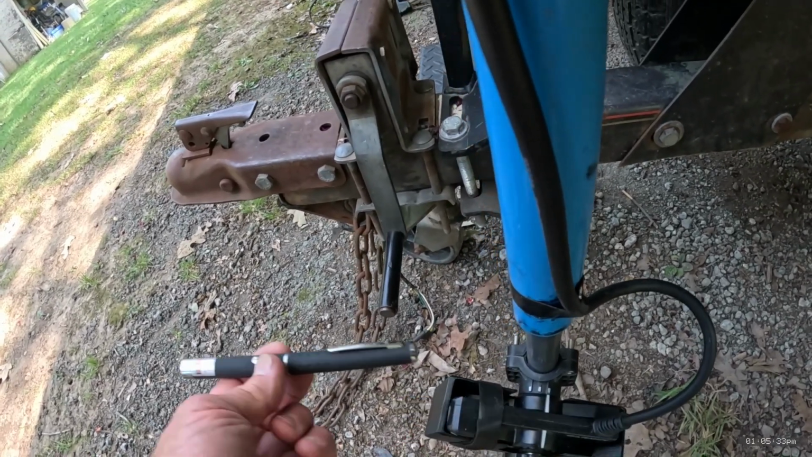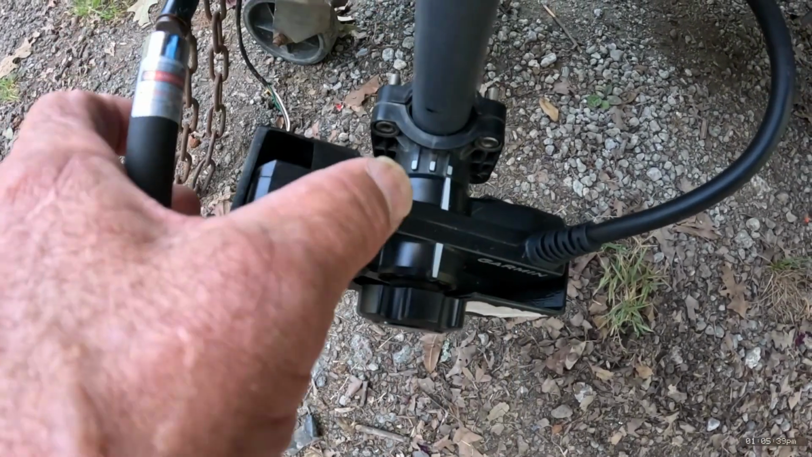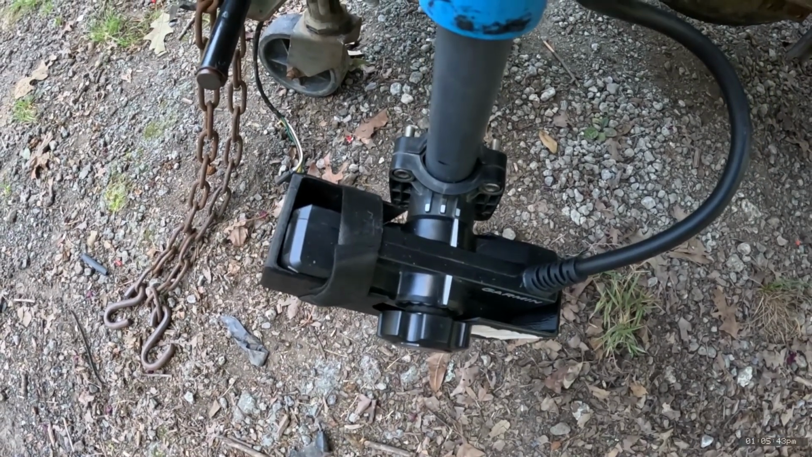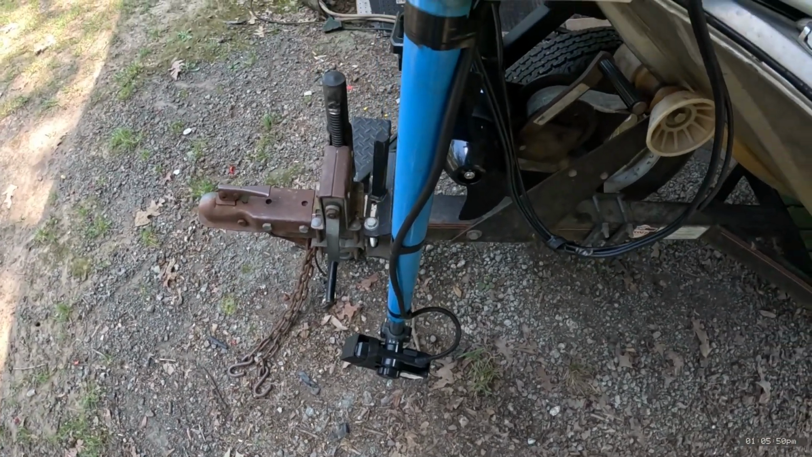And then I'm going to try to bring both of these beams together by adjusting this part right here where it bolts to the shaft. You just turn it until you finally get it adjusted to where they both hit exactly the same. Hang on a minute, I'm going to get everything done and ready to go, and I'm going to show you what I'm talking about. Be right back.